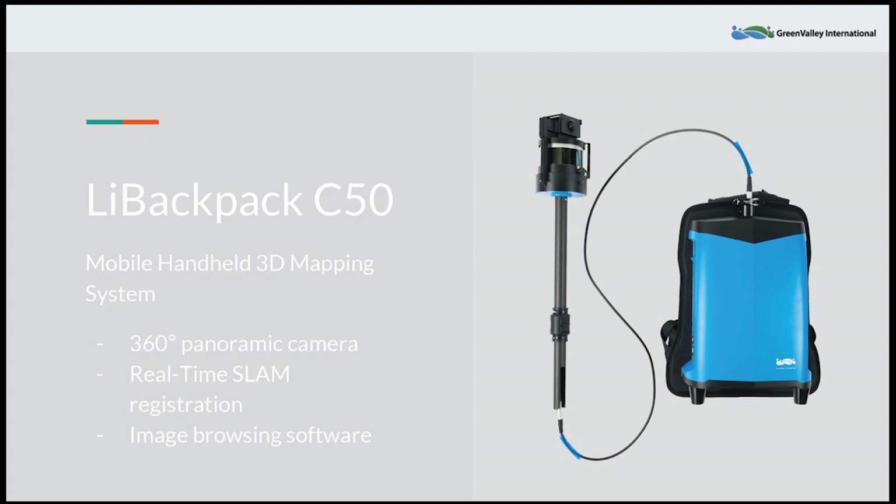The UI is browser based and it's being broadcast from the backpack to any Wi-Fi enabled device, your phone, laptop, even a tablet if you prefer to have a larger screen. And that's going to come with our LiFuser software for image browsing and taking those measurements and actually going to post-processing to extract out panoramic images from that 360-degree data and then fuse them with the LiDAR data or point cloud data itself.